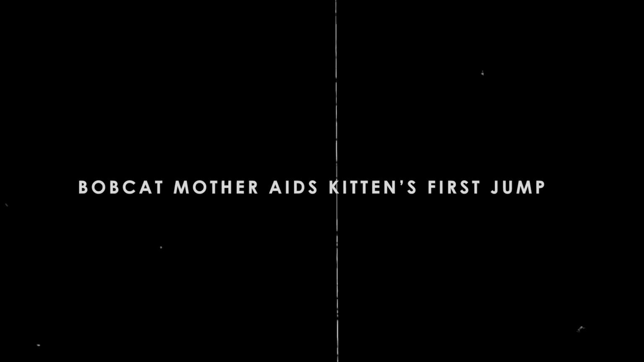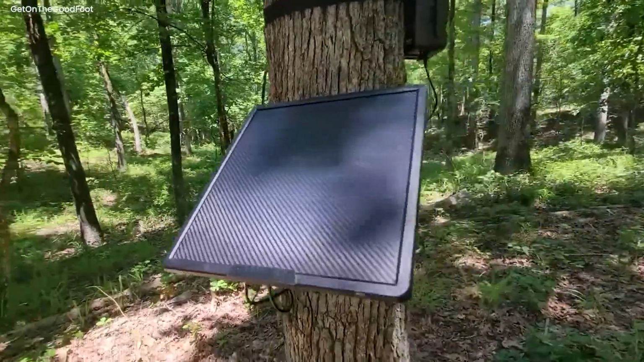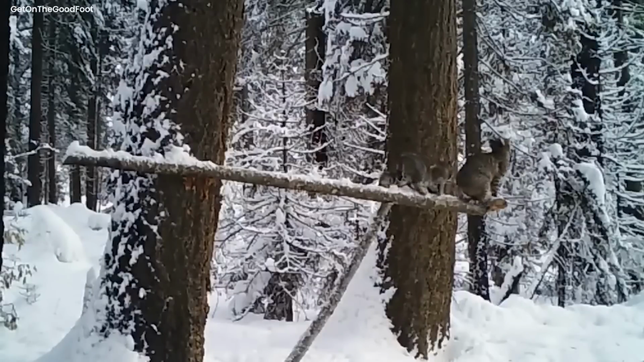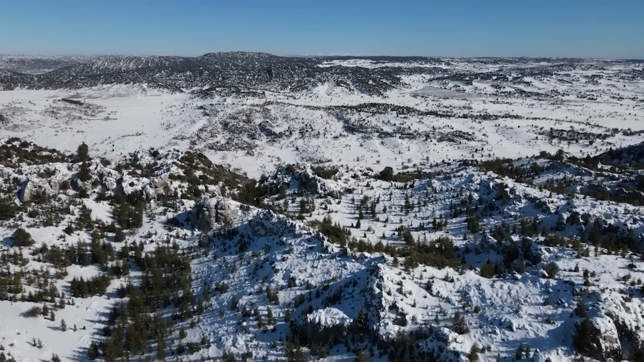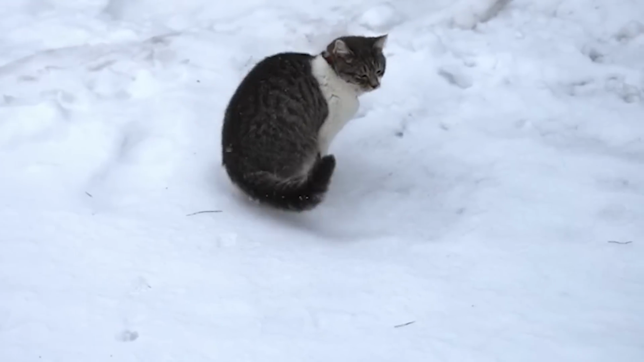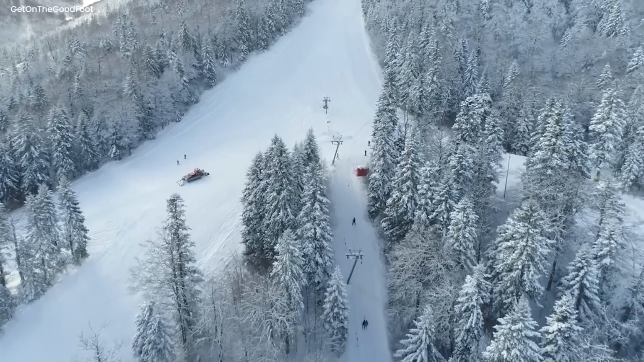Bobcat mother aids kitten's first jump. A trail camera witnesses a touching event which went viral. A mother bobcat shares her knowledge with her newborn kitten in the serene woods of Washington. The mother, her swift skills in full display, carefully leaps onto an unseen branch while snowflakes fall around her.